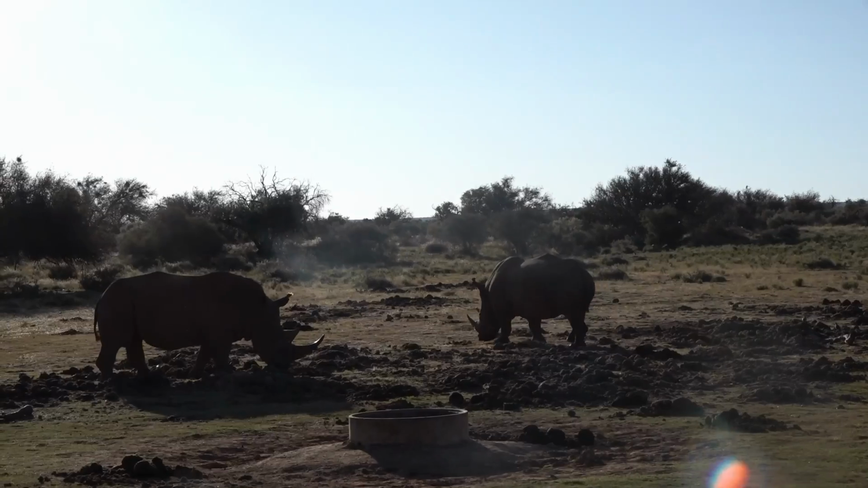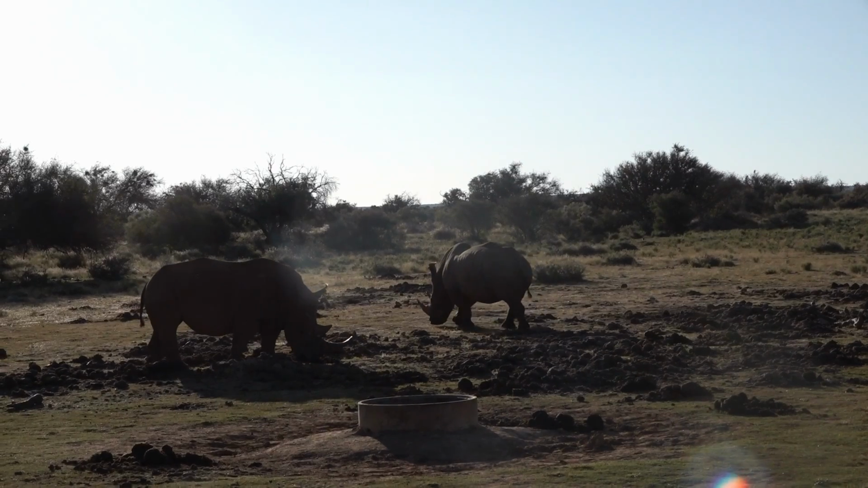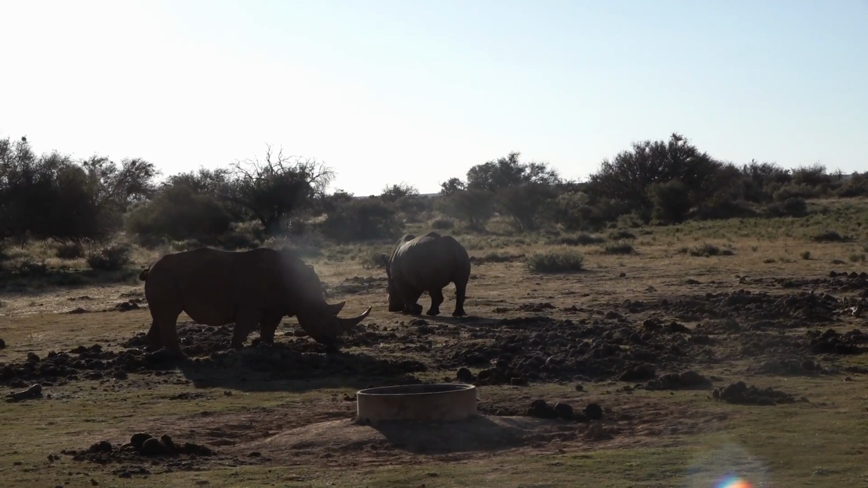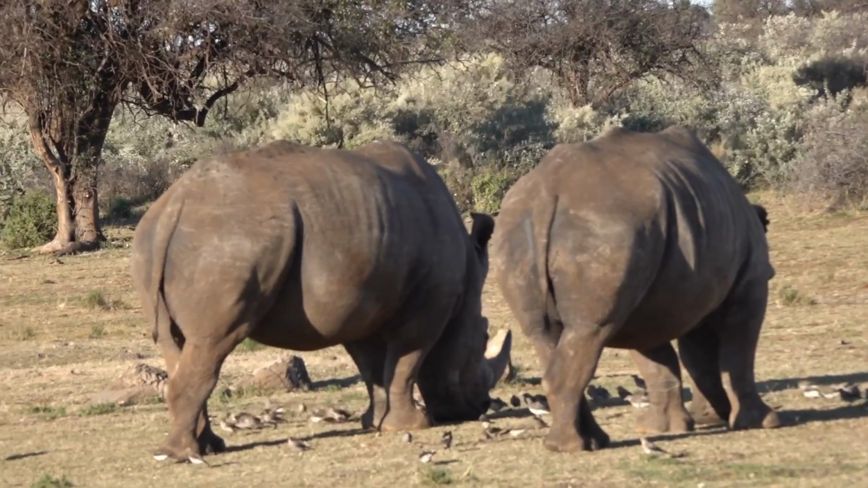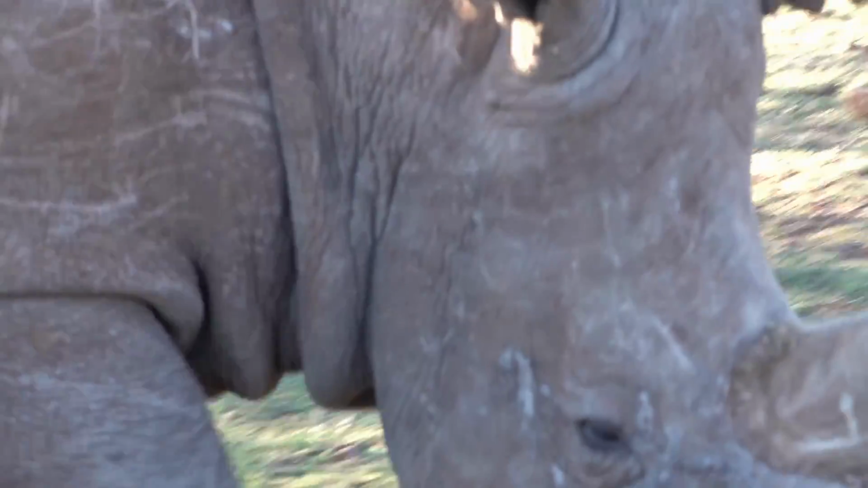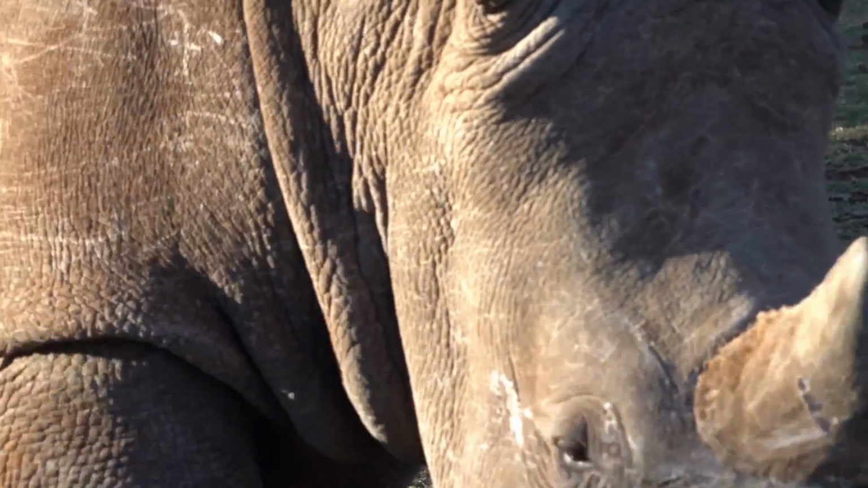The only way you can do that in the current regime in most of Africa is by fortress conservation methods, which means you put fences between the animals and the population, and you arm and train people to become defenders, and you pay huge amounts of money to them for doing that. It's going to cost human life. That is an absolute fact.